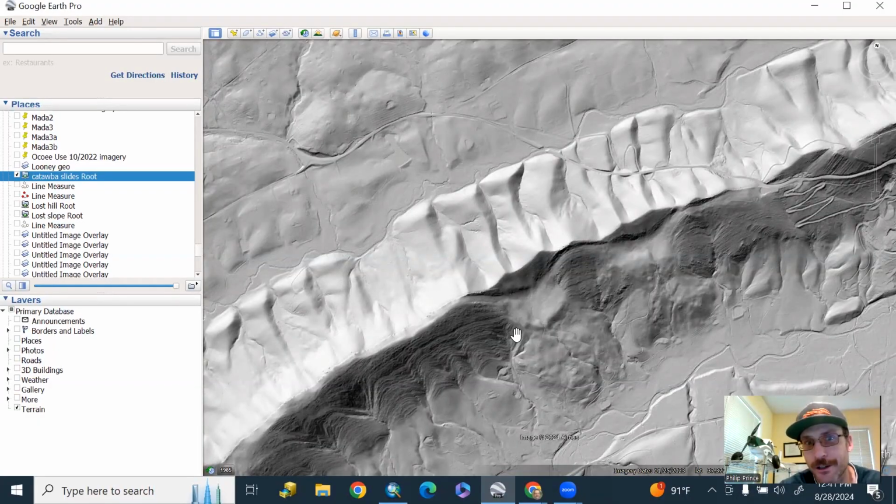What I do professionally is split my time between looking at this and then actually going out in the field and hiking, crawling, climbing, whatever it takes to get to certain features, to look at them and figure out exactly what's going on there and what explains what you see in LiDAR. So it's a cool combination of skills and job demands.